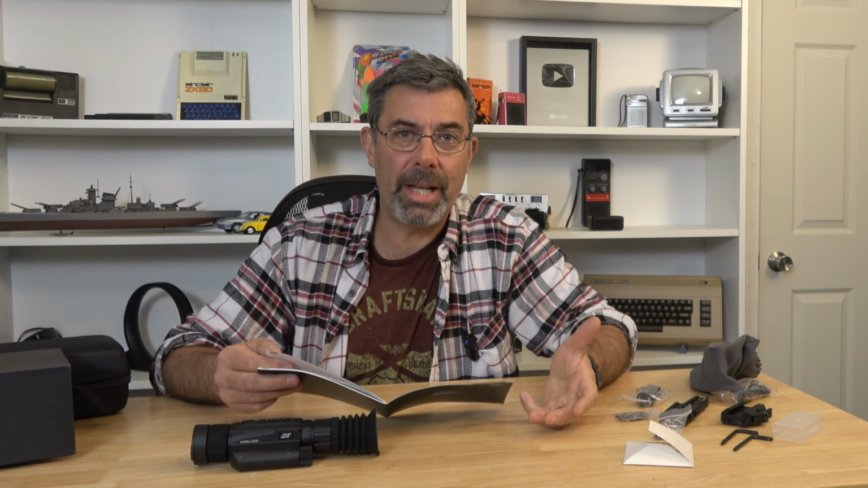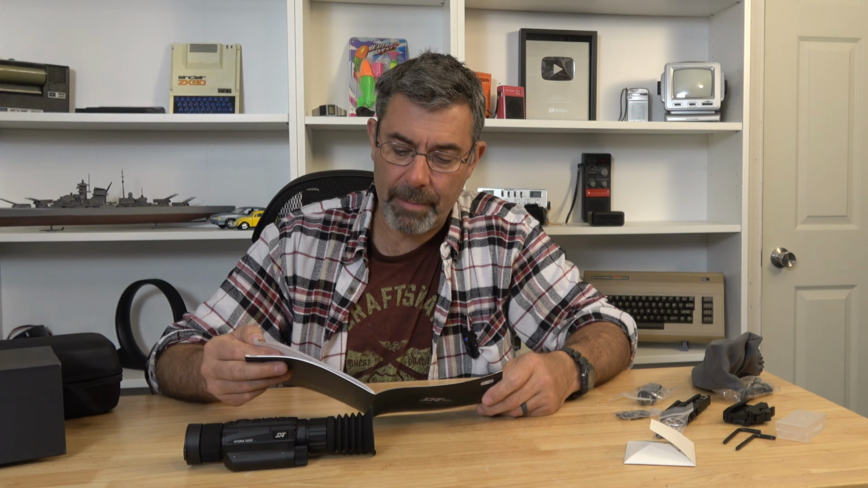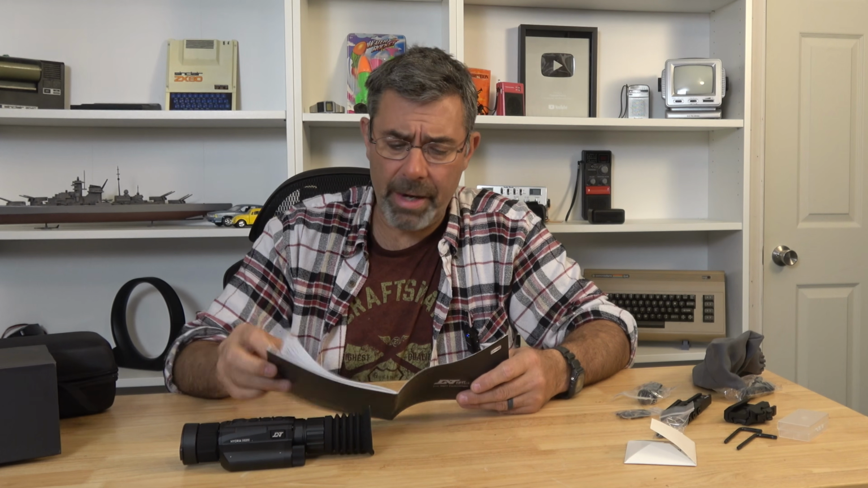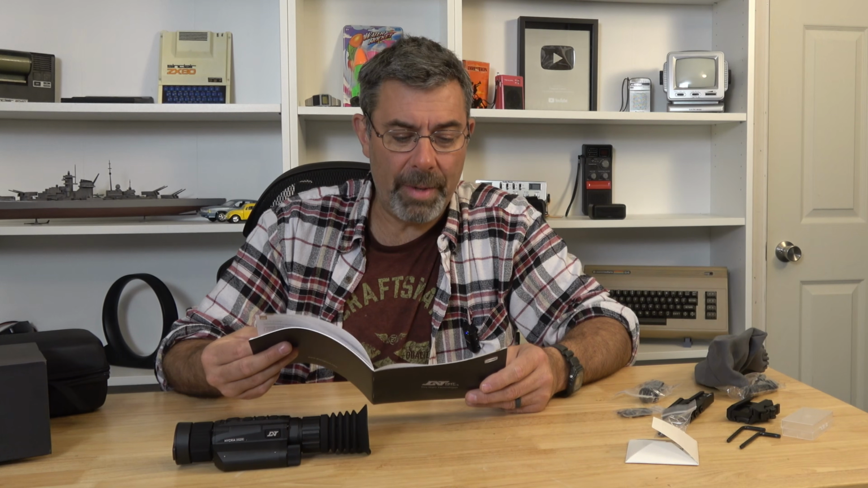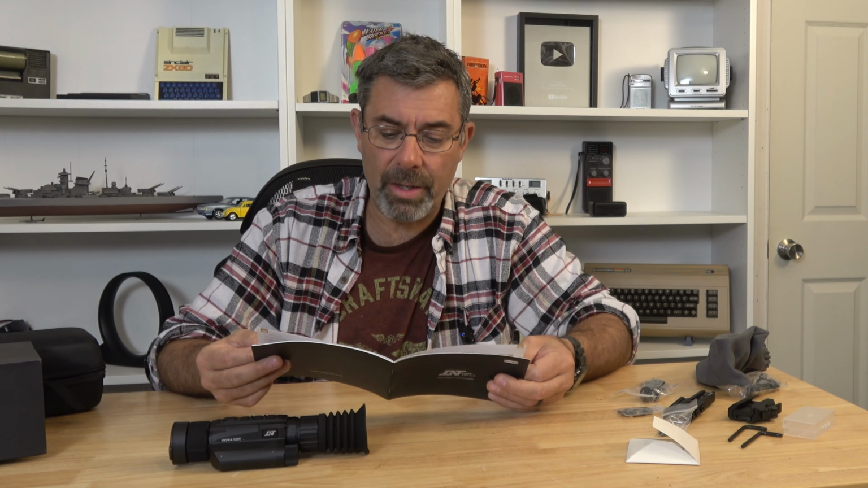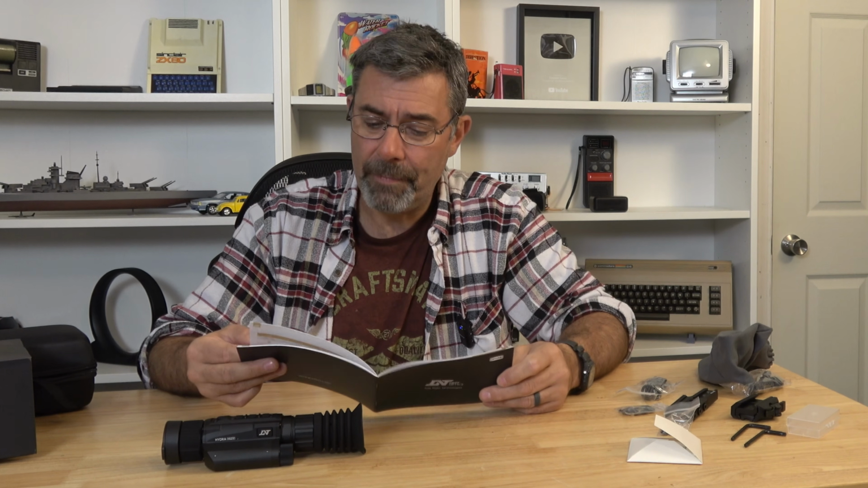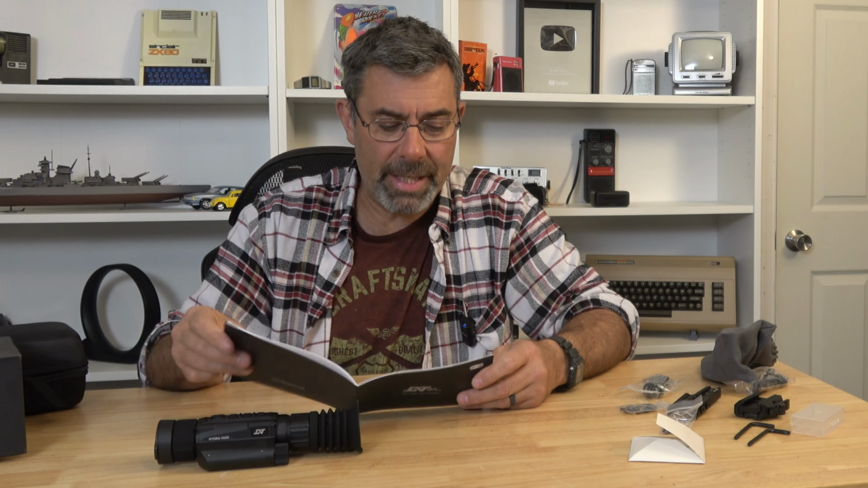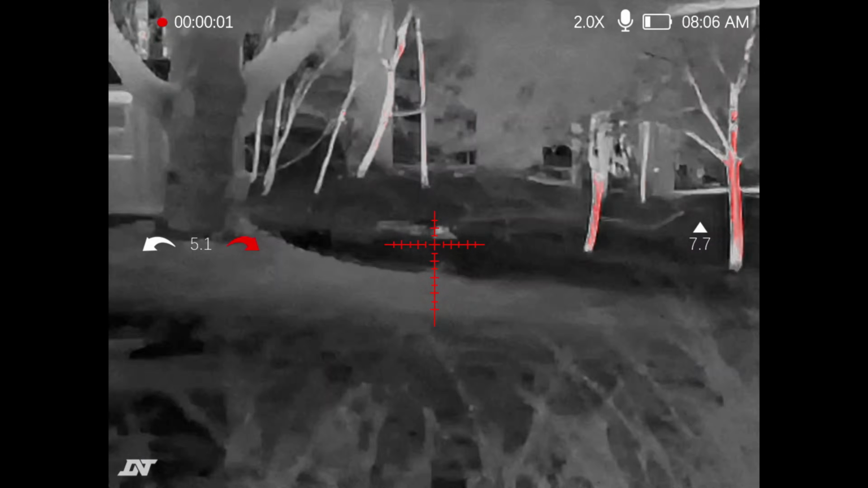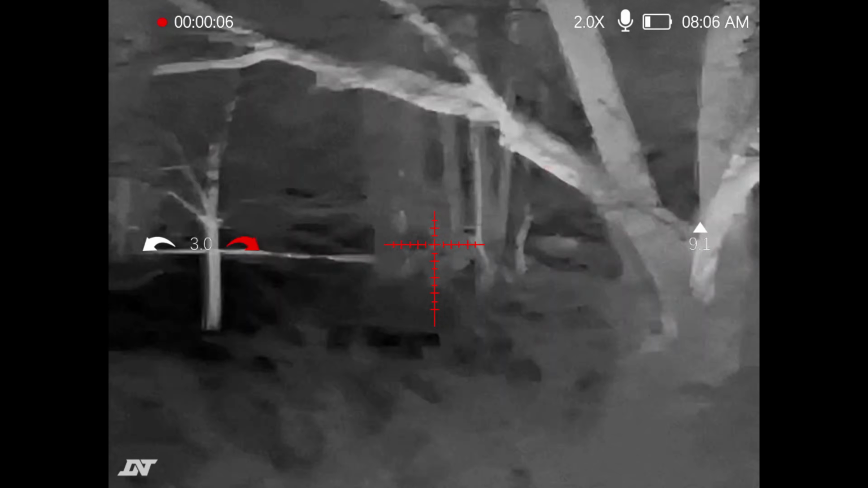It has splash protection, and like rain, but I wouldn't want to submerge it, if that makes sense. And then it just gets into all the features and functions. But the fun part, of course, is going to be actually using it, and I can't wait to do that. So let's go ahead. I'm going to pause the camera since it apparently wants to look in that direction anyway. And we'll go ahead and record some footage of it, both during the daytime and at night. Let's do it. All right, so very nice. You can see the heat coming off the trees.